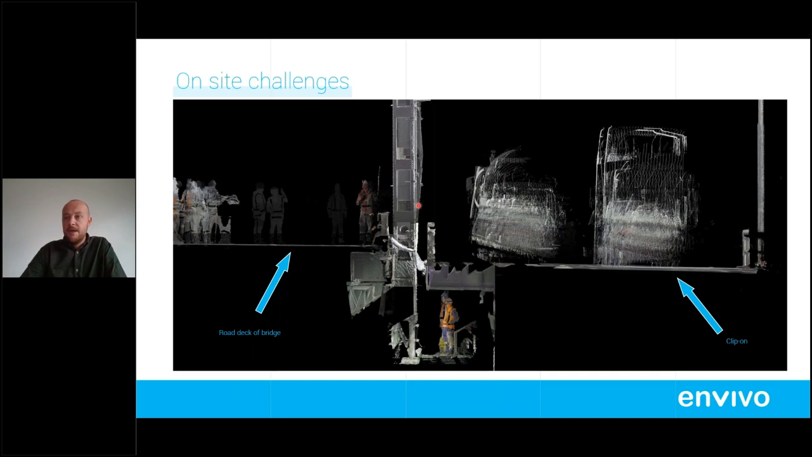The clip-on here, as I said before, is moving up and down. That creates issues in the registration, which we've got ways of resolving. We've also got the moving traffic as well. The narrow access way was pretty tight through there. It took about 15 minutes to walk around, so we lost 15 minutes of our available time on site just to get in there.